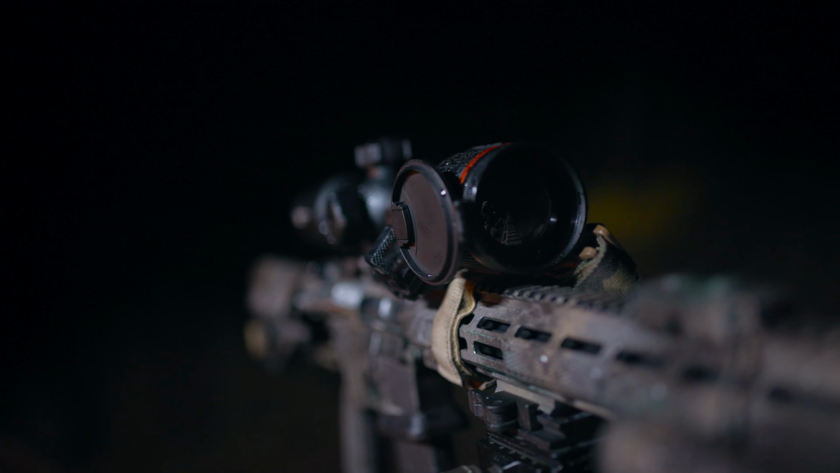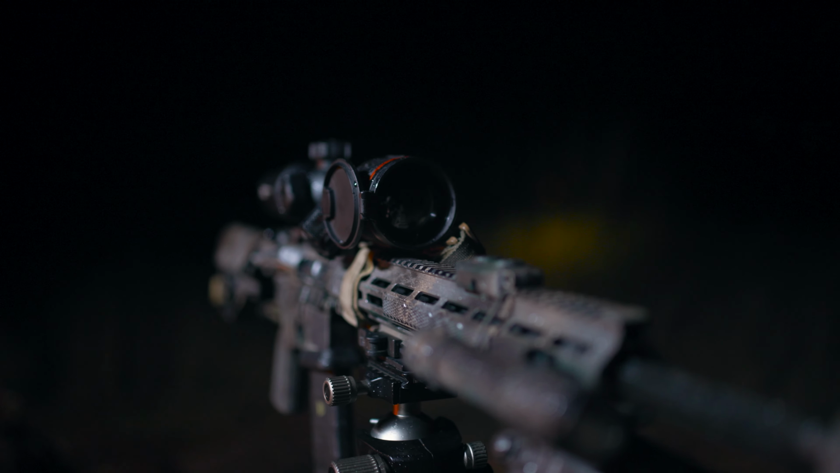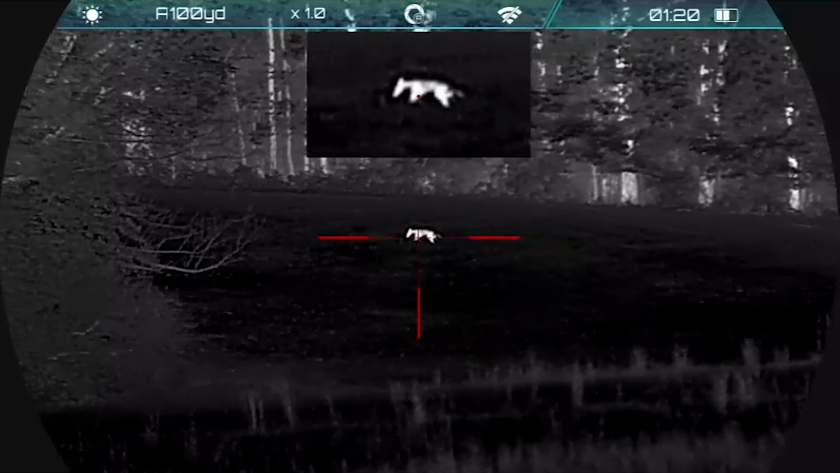Both units tout a 12 micron pixel pitch with a sub 25 millikelvin sensor and a 50 Hertz frame refresh rate. The objective lens on the L3 is 35 millimeters, while the Leap 6 has a 50 millimeter lens. Both units run on a replaceable 18650 battery and have 32 gigabytes of internal storage for all those kill shots. Both units feature a picture-in-picture function and have built-in Wi-Fi, app connectivity, and easy transfer for all those murder scenes.